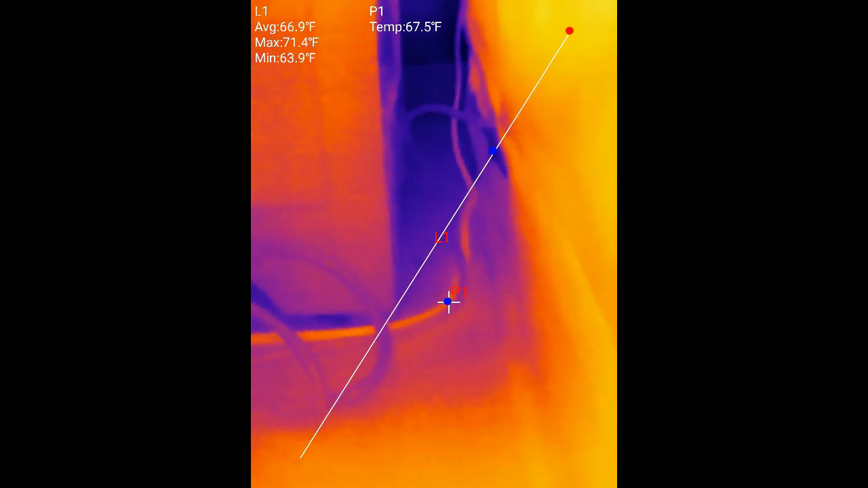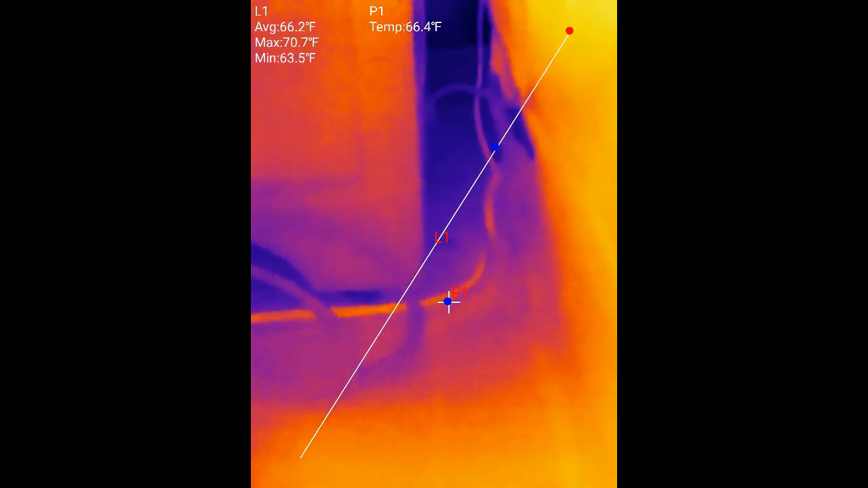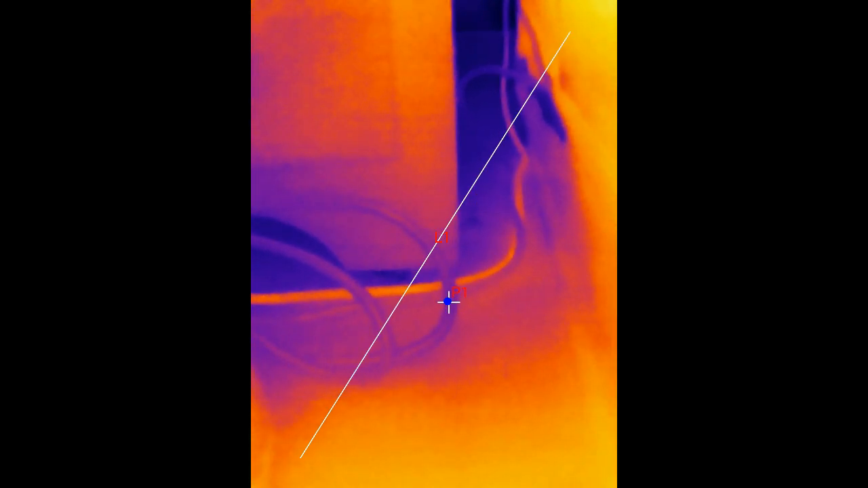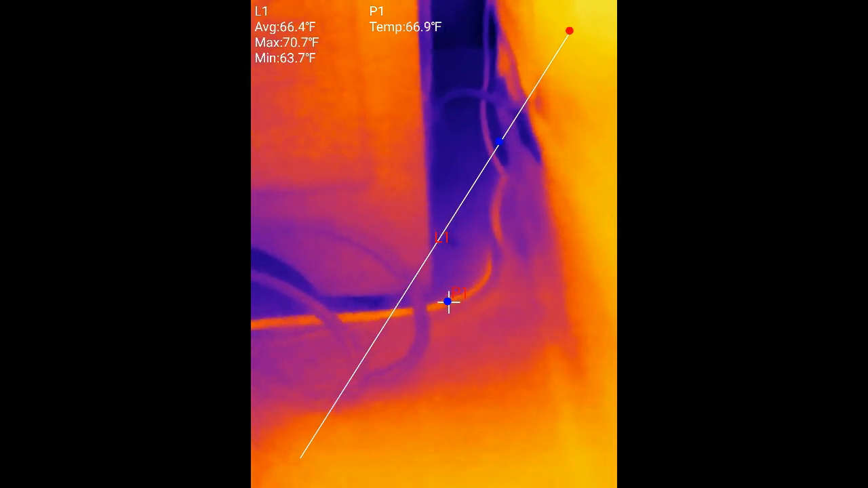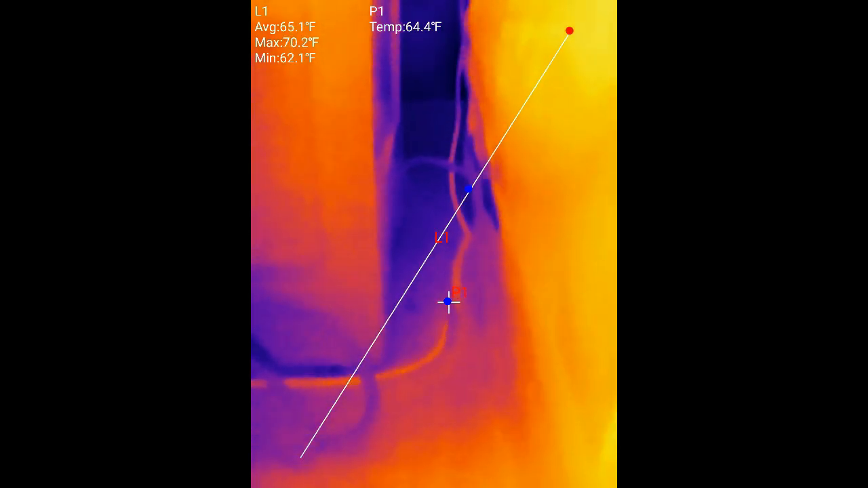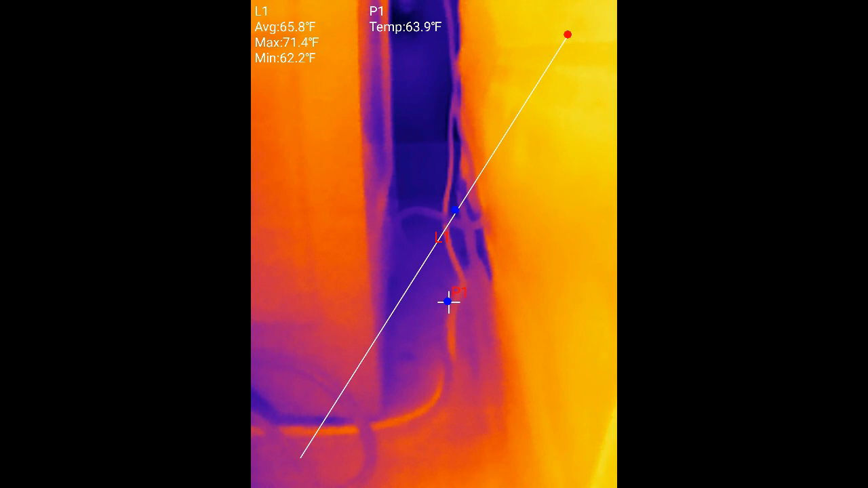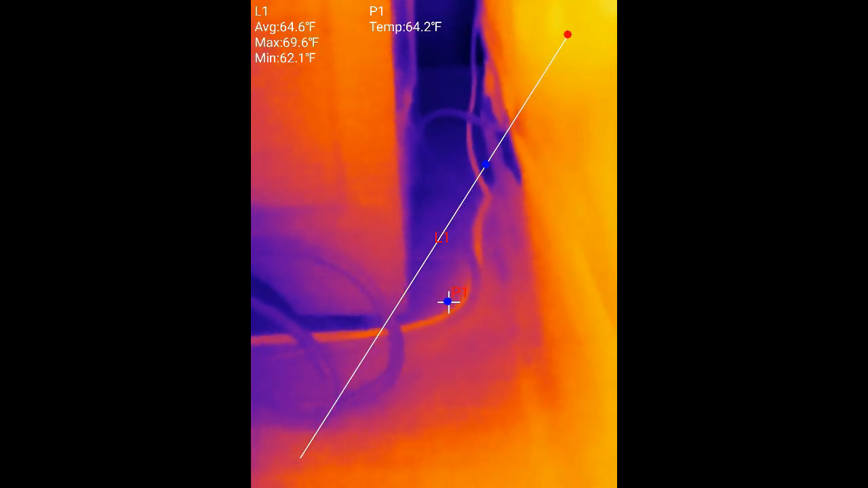And you'll notice that those are nice and cool. We're sitting at 67 on that cord. And this other one is, well, that must be the X that's off, sitting at 65. So yeah, we can even tell which cord has the lit light and which one has the power off. So that's another excellent example of how much difference there is.